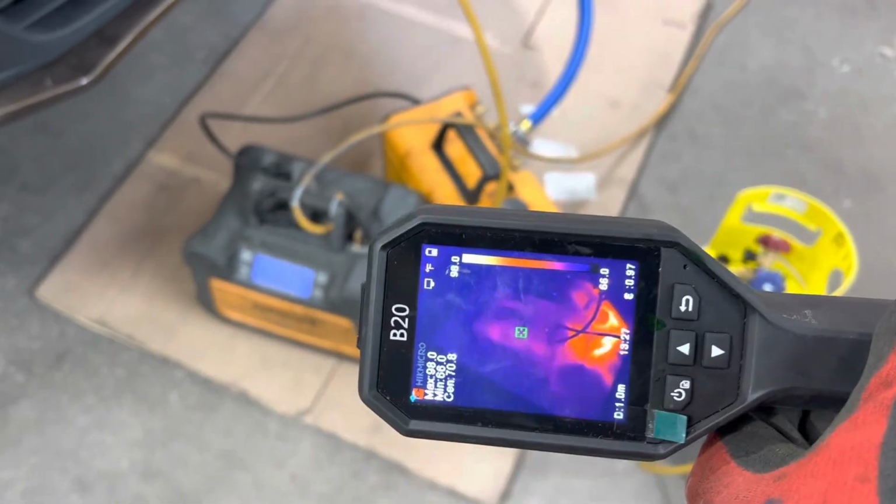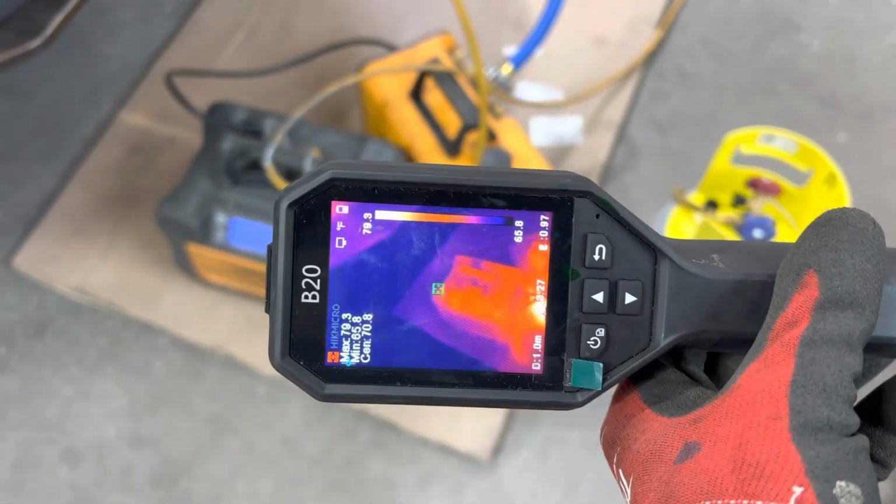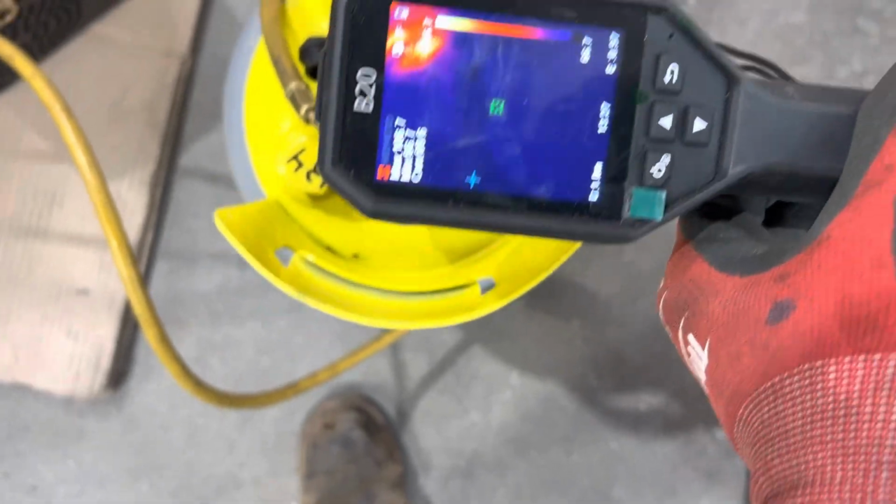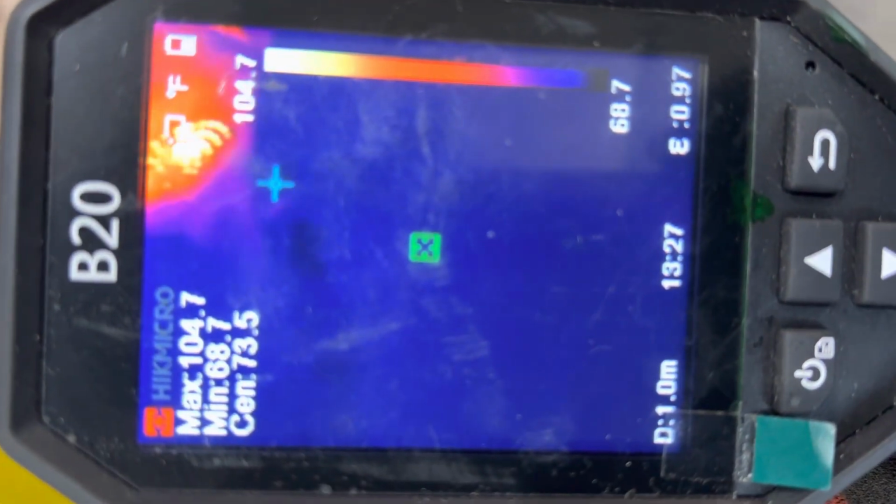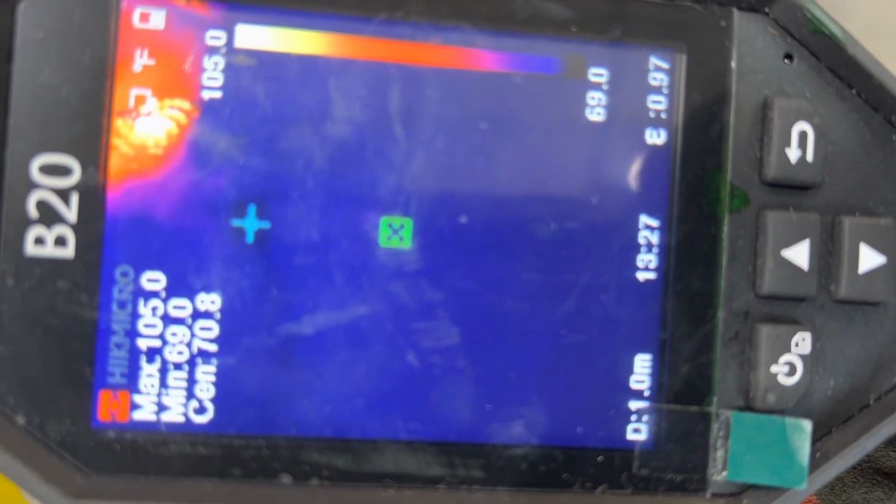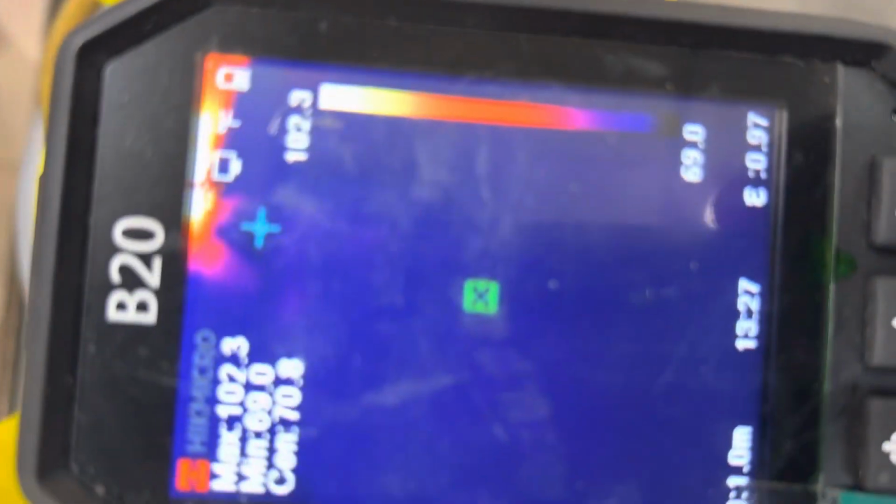The line has liquid going up to this location right there. And let's take the temperature of the bottle right at the center. So I'm right at where the brass goes in. If you look at the word CEN, center, that's about where the brass is. And that is 70 degrees. The minimum temperature it sees on my recovery bottle is 68 degrees.